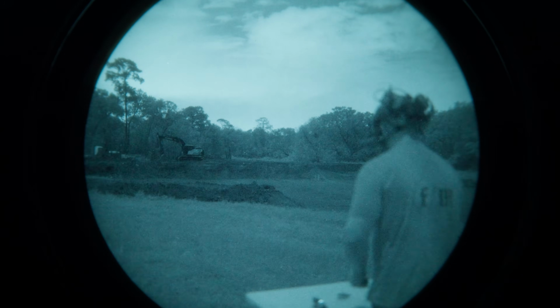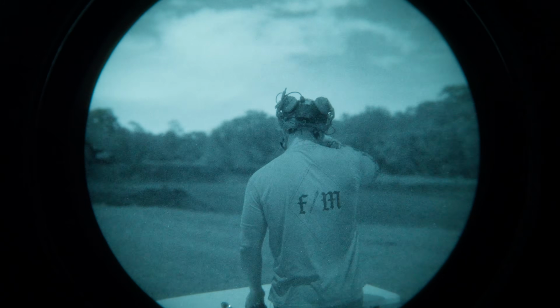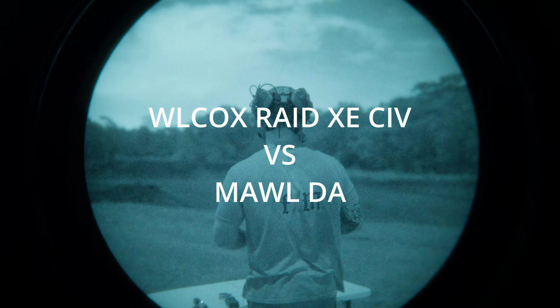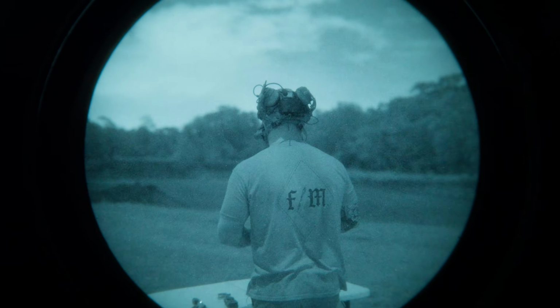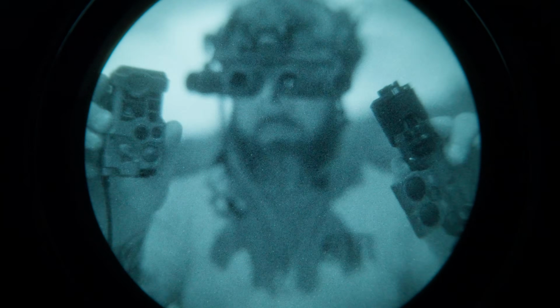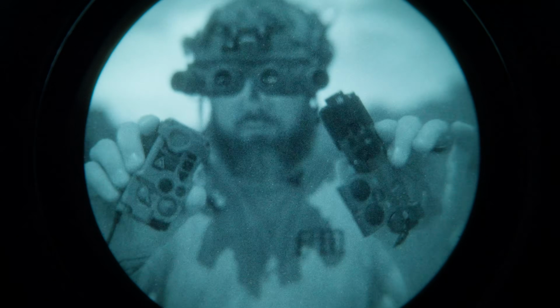Let's compare the Mawl DA to the civilian powered Raid XE. Mawl DA and the civilian powered Raid XE. It's got the tail on it.